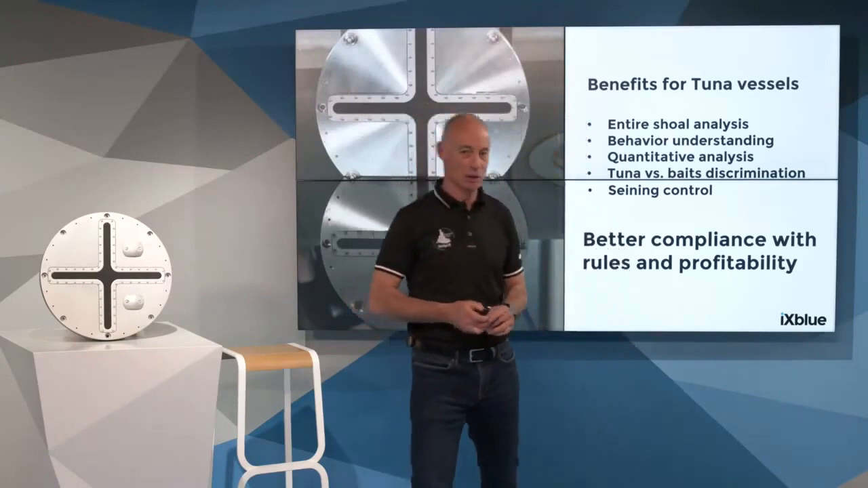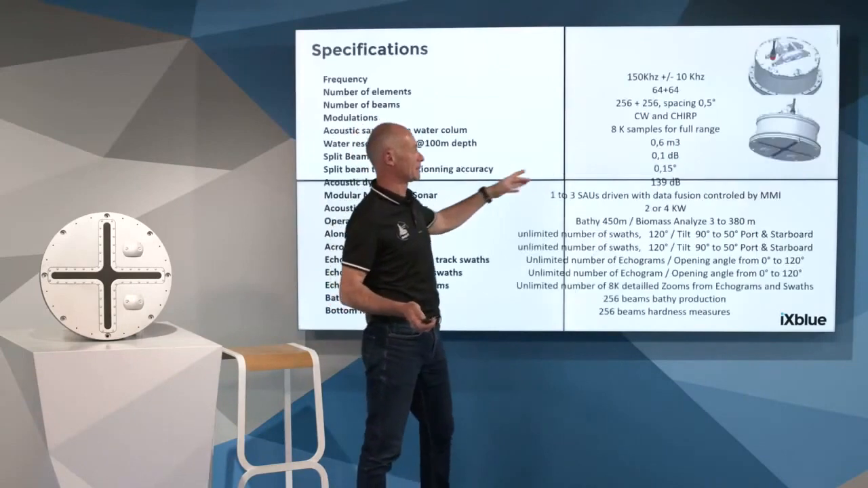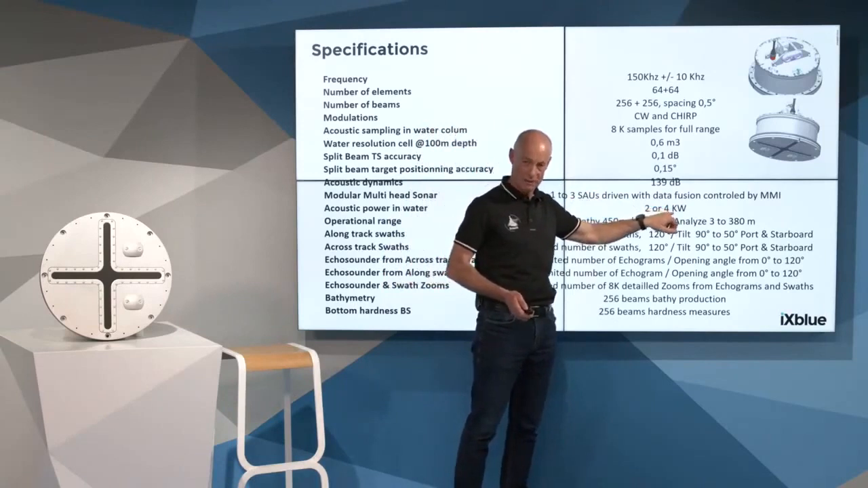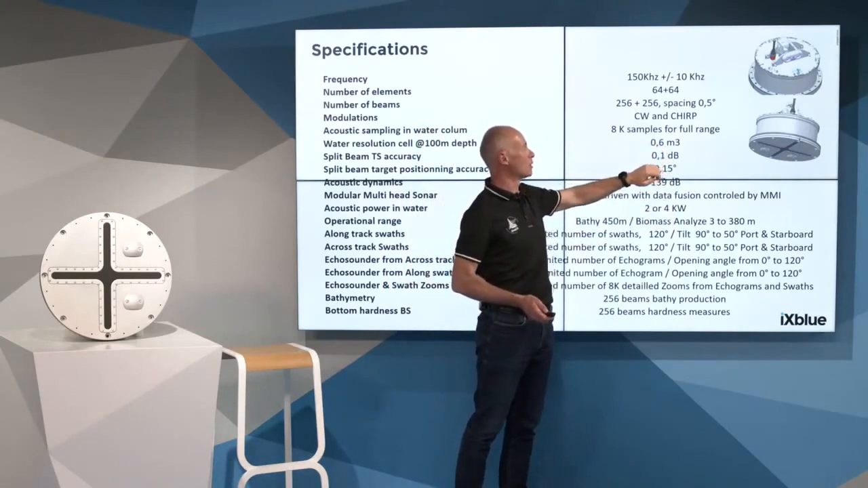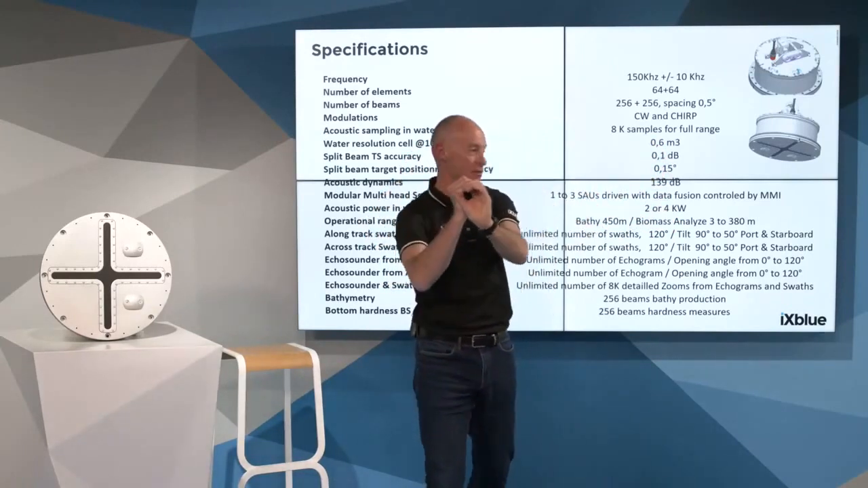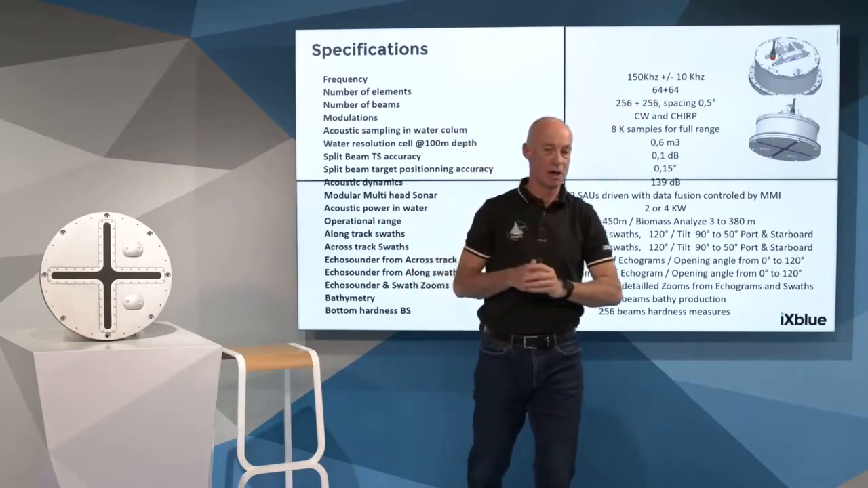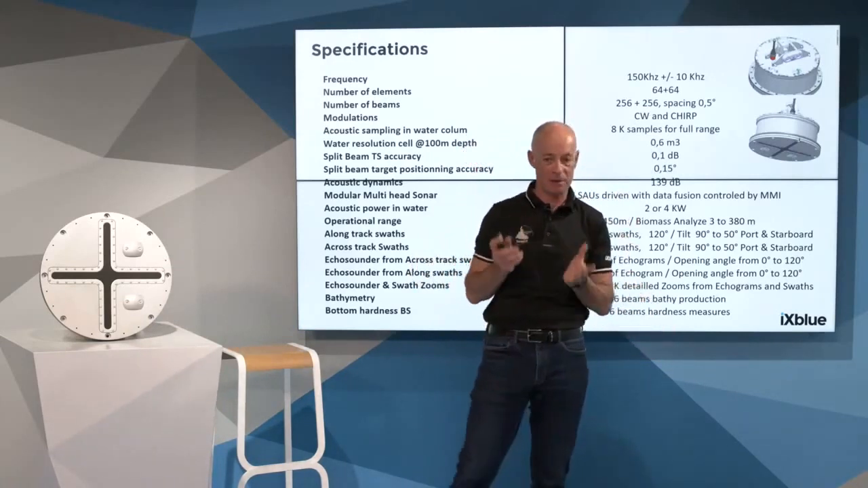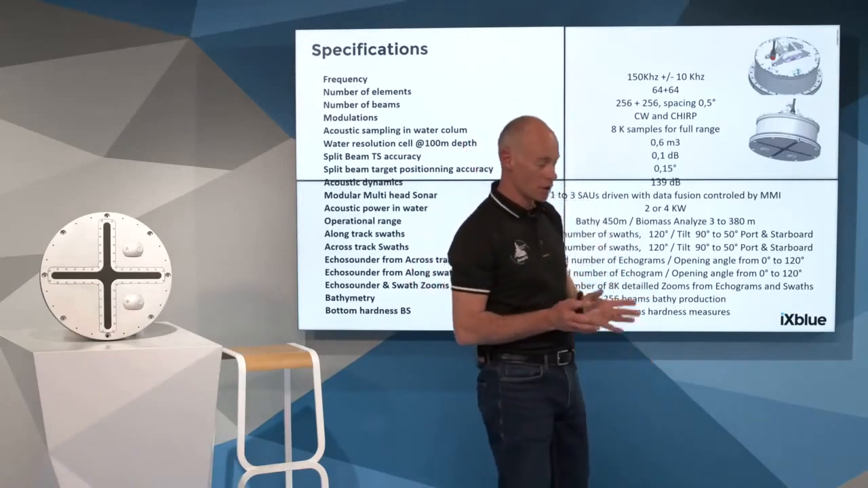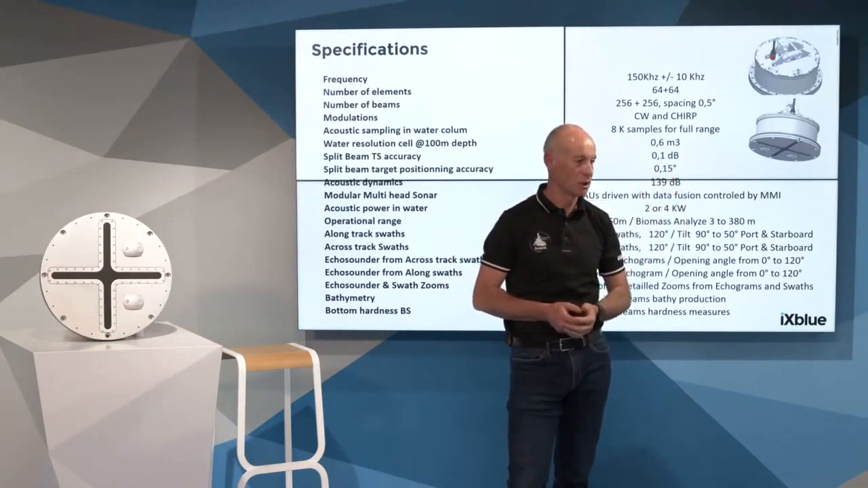Okay, so that's an important question. As I said, thanks to the powerful antenna we have, we apply 4 kilowatts in very narrow beams of 1.6 degrees each. So the energy is very concentrated. Even though we operate at high frequency, we obtain long-range detection on tuna, and the typical range on tuna is 500 meters. I would like to say 550 meters, but let's say officially 400 meters, even very close to the surface. That's a good question.